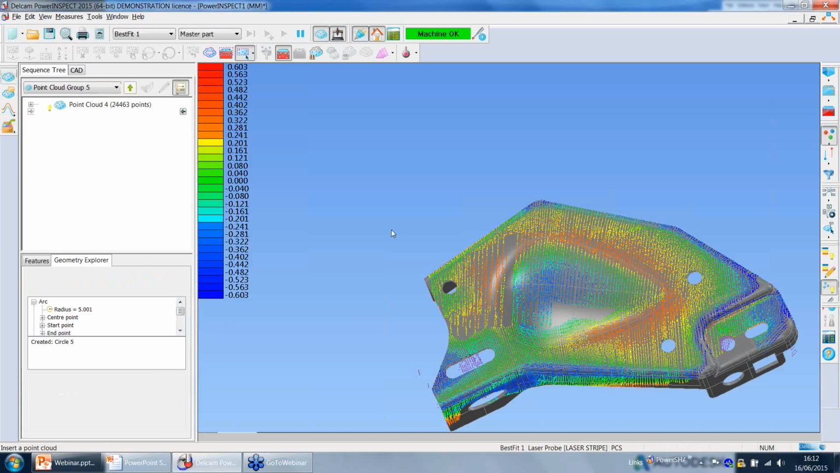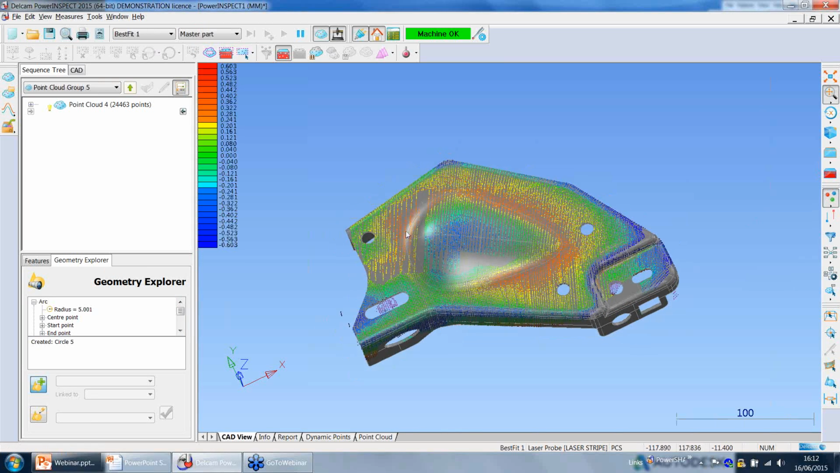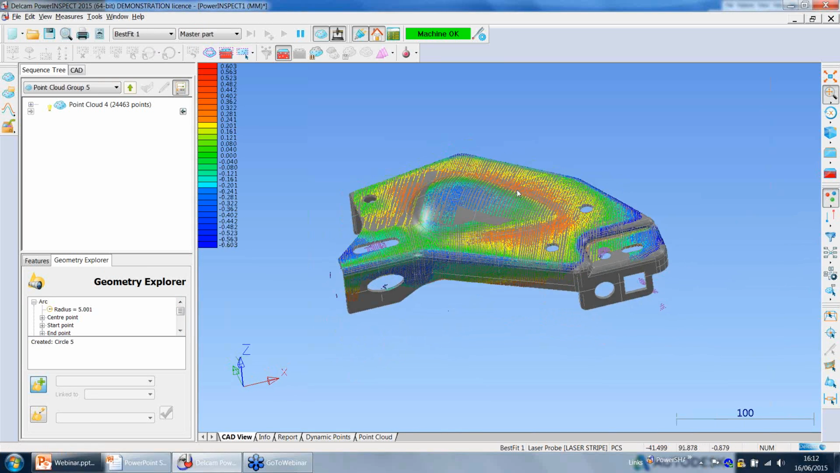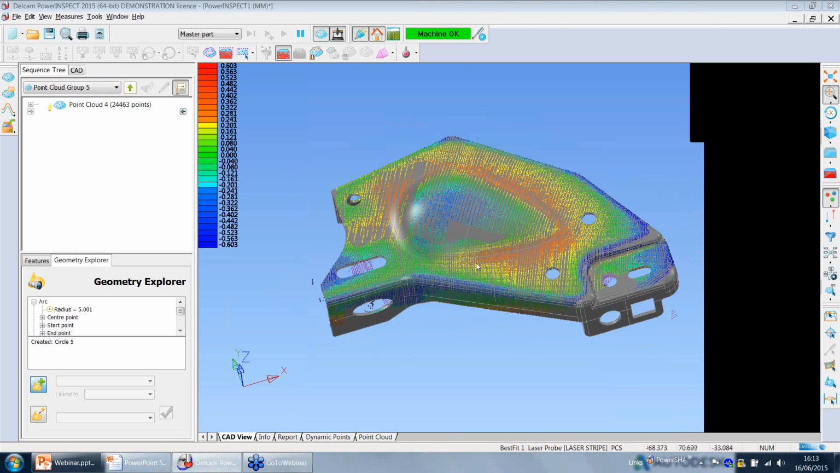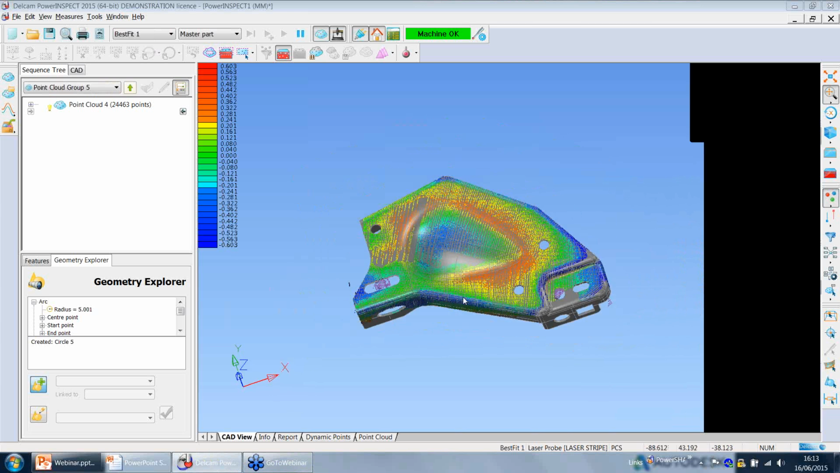Okay, let's accept. So we can see now that when we have a part already aligned, as soon as we scan, PowerINSPECT automatically projects the points onto the part. So you can see in real time the parts which are bad and the parts which are good. It's a very nice and user-friendly way to see straight away whether the part is good or not.